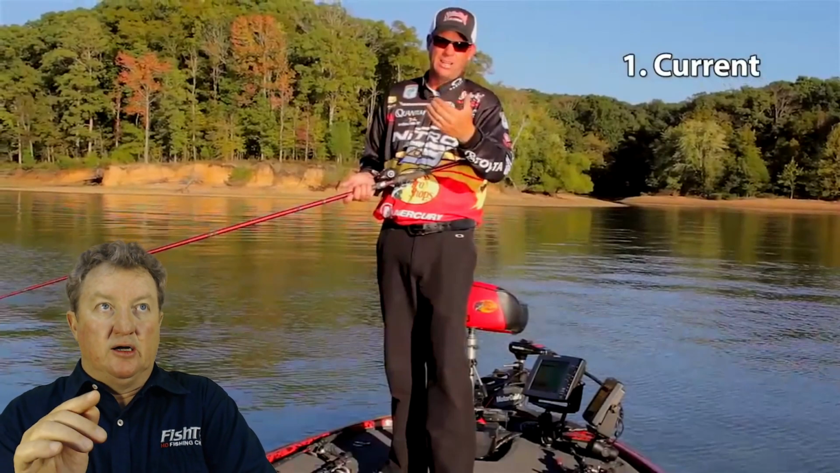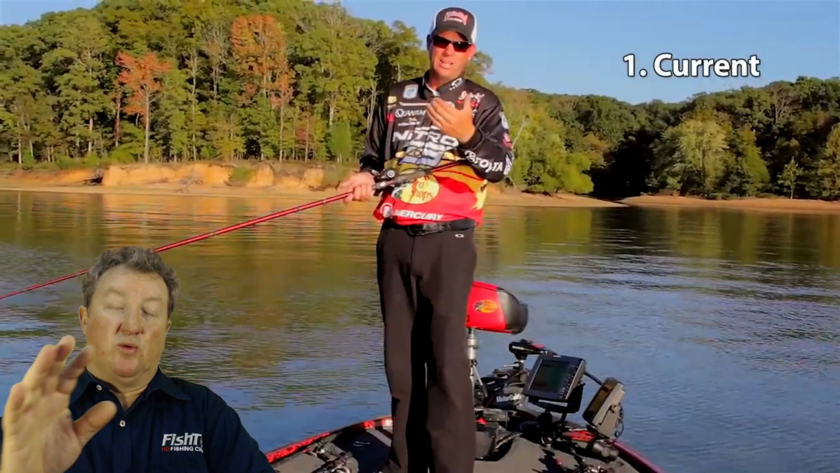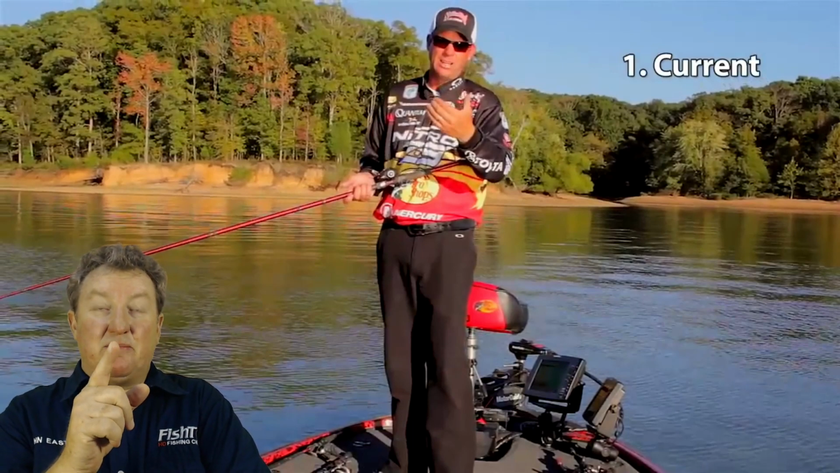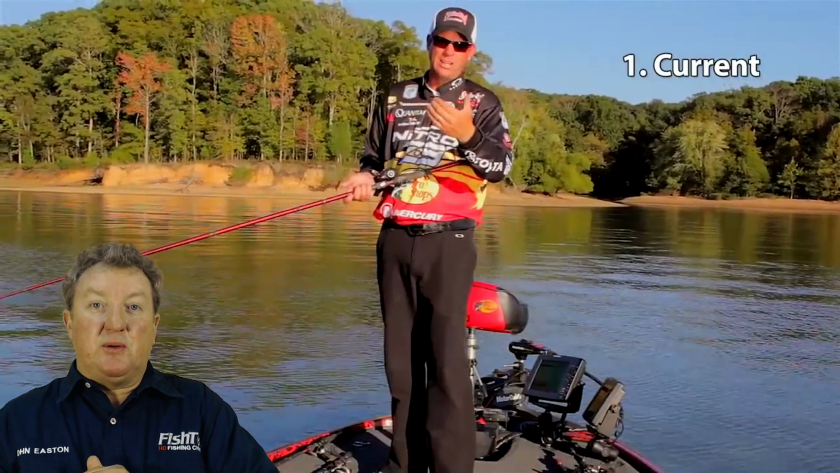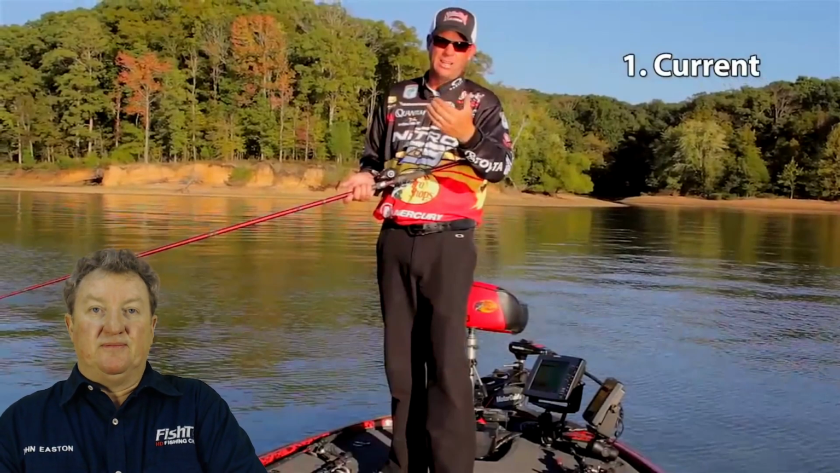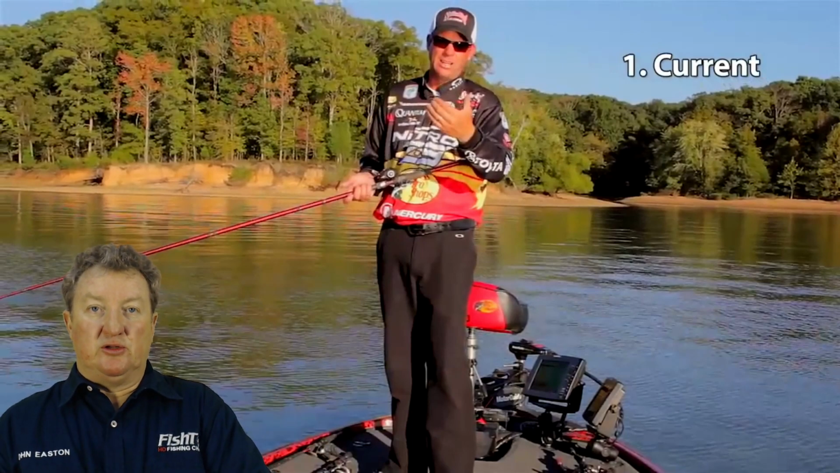I can tell you now, the majority, there's some that won't, but the majority are going to be just off the bottom, just deep enough, casting onto that bank in the background. You see that sand bank there? That's where the majority of the boats are going to be.